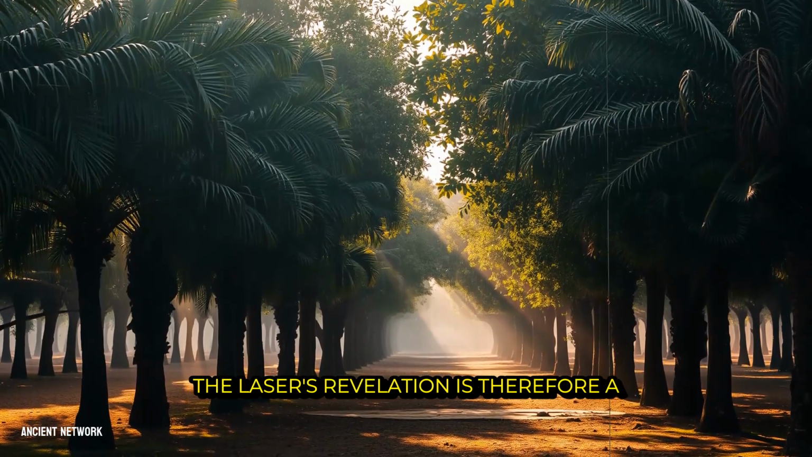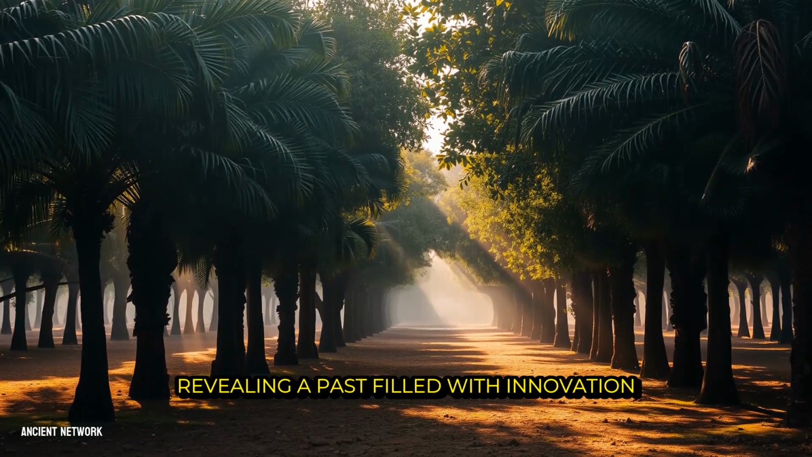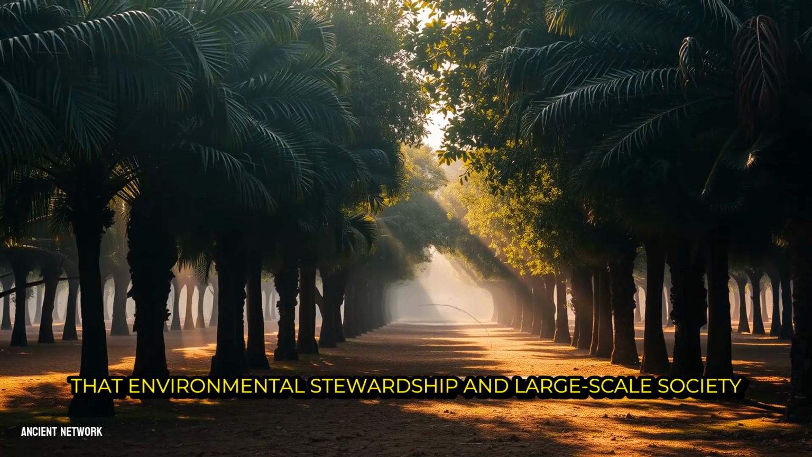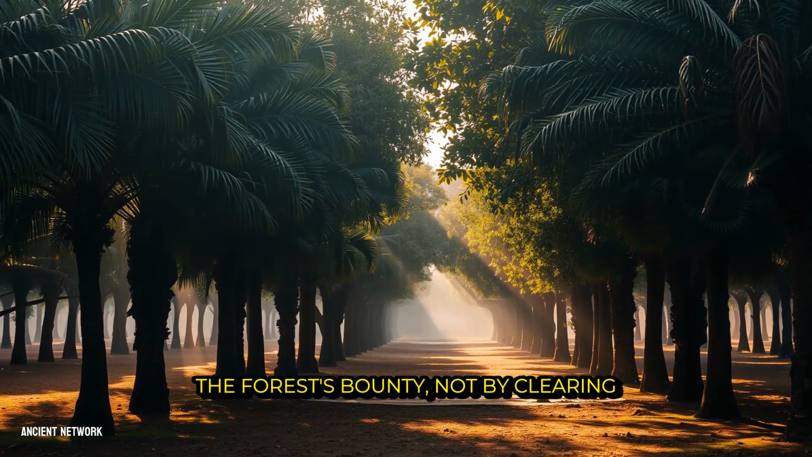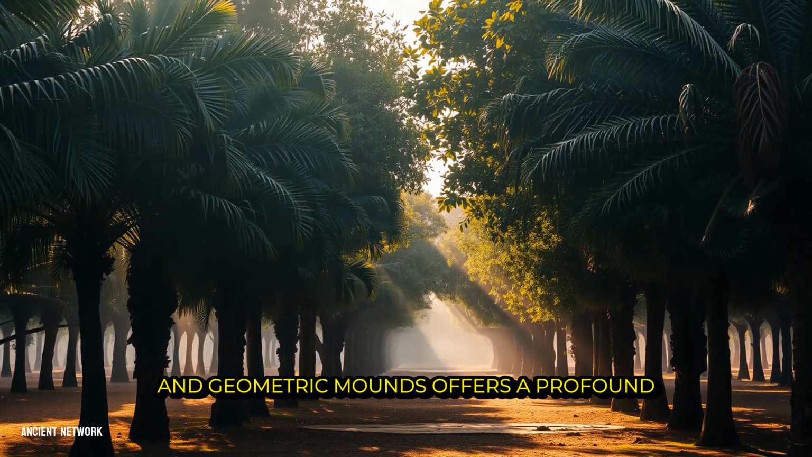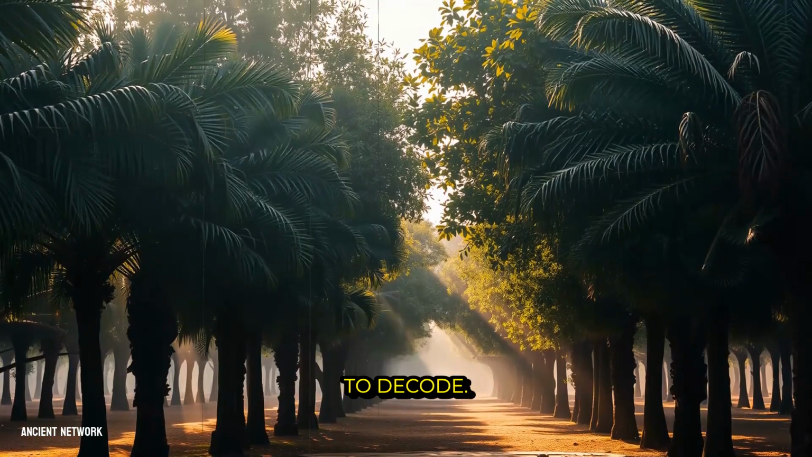The laser's revelation is therefore a dual correction. It dismantles the myth of an empty, timeless jungle, revealing a past filled with innovation and dense habitation. Simultaneously, it challenges the outdated idea that environmental stewardship and large-scale society are incompatible. These ancient people thrived by enhancing the forest's bounty, not by clearing it away. Their legacy, written in dark earth and geometric mounds, offers a profound lesson in sustainable living, a blueprint for harmony with the world's greatest rainforest that we are only beginning to decode.